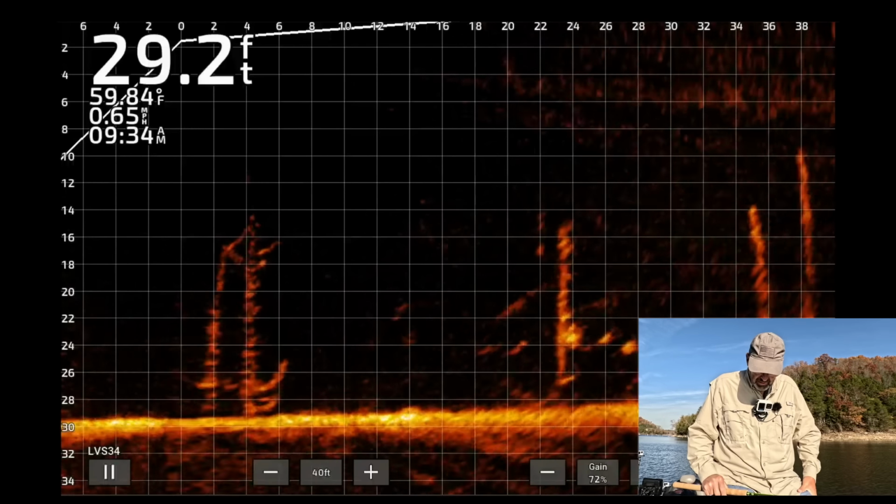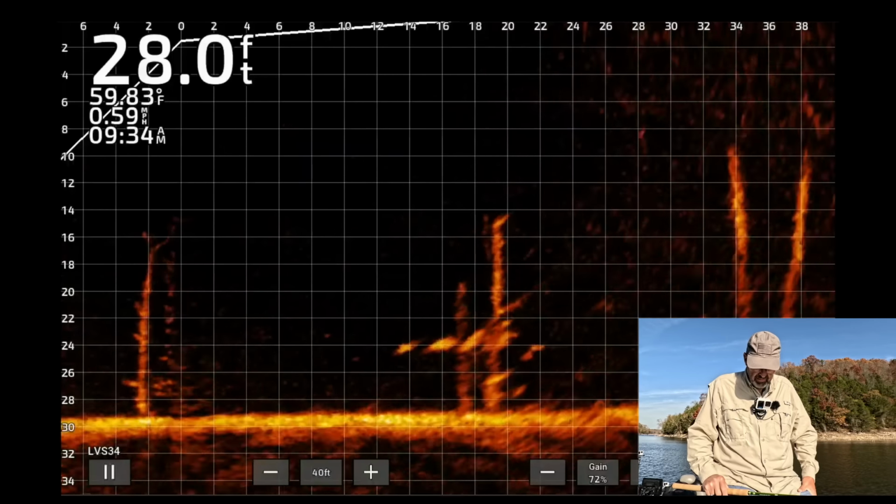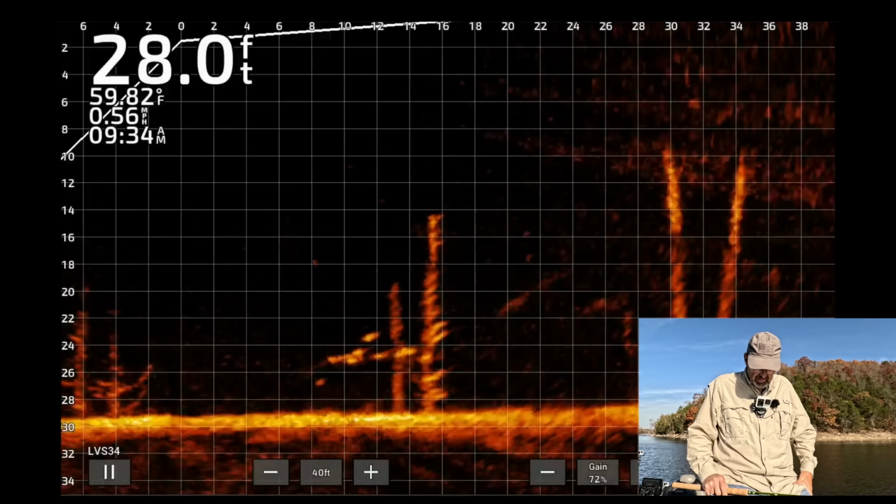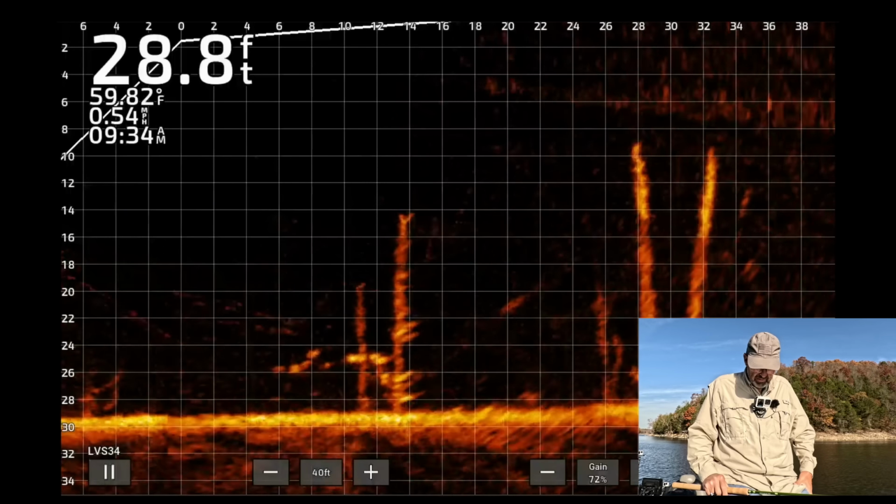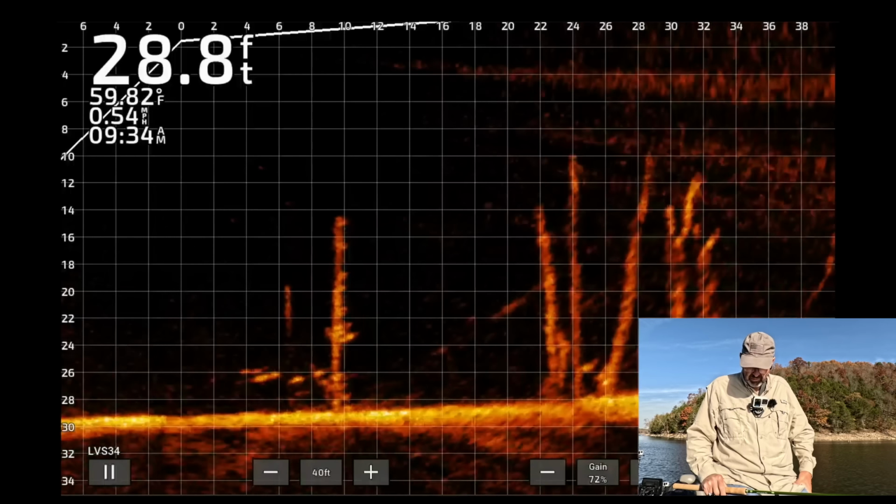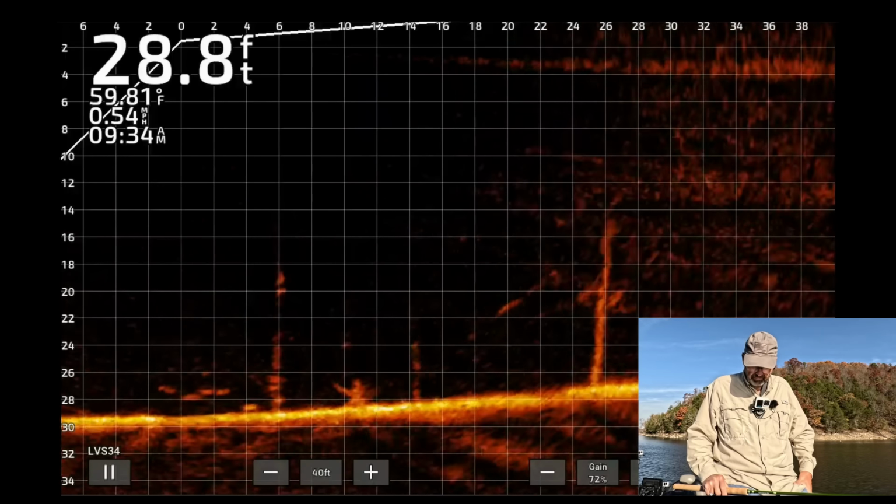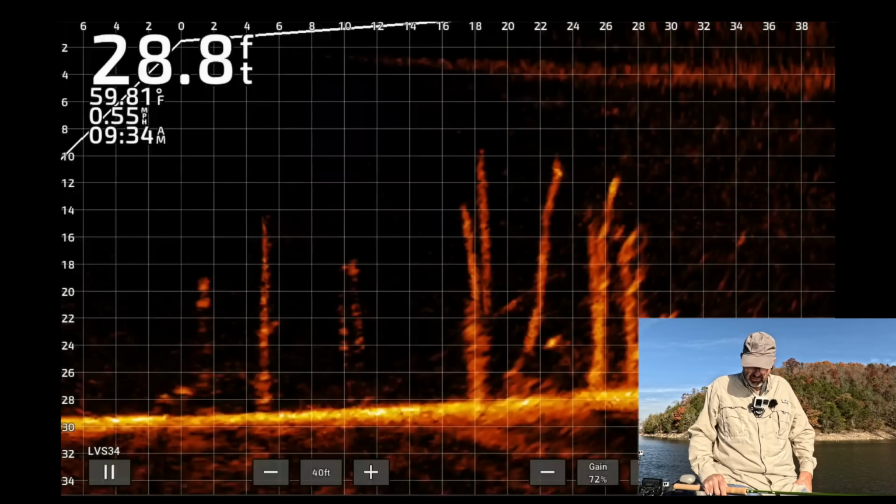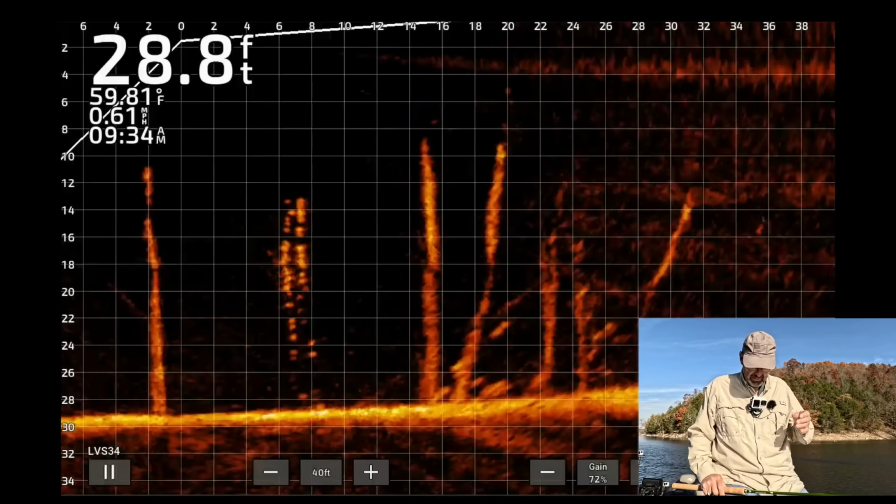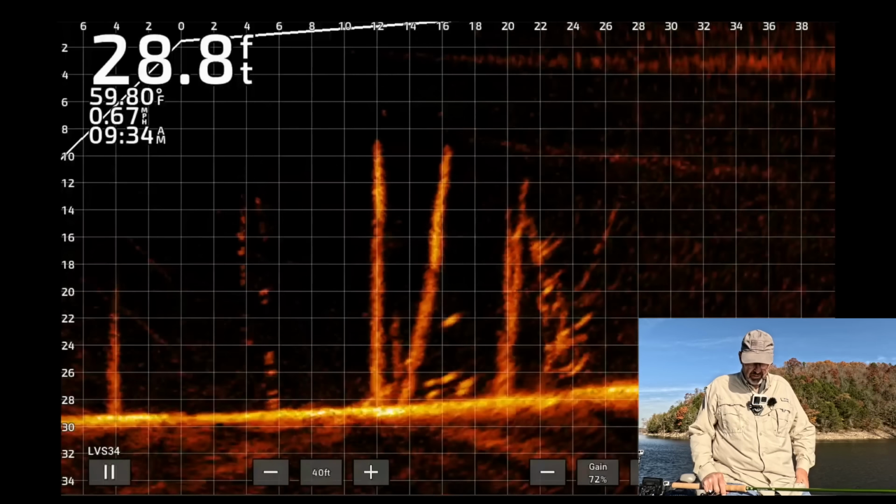See, those are small fish. Those could be white bass. They could also be bluegill. They seem to be moving quite a bit. I'm going to guess those are white bass, the way they're cruising. They're not swimming like crappie. They have a certain look to them. When you see a crappie swimming, it just doesn't look like the other fish do. It has a unique swim action.